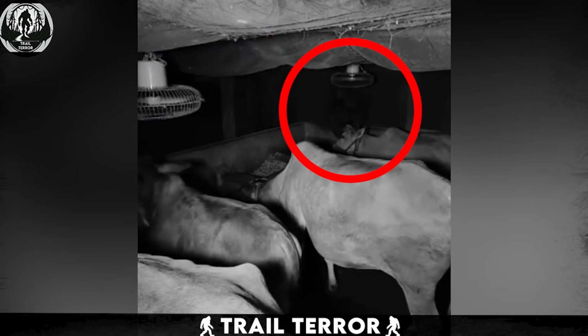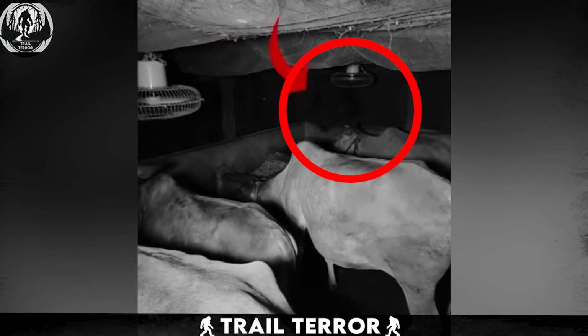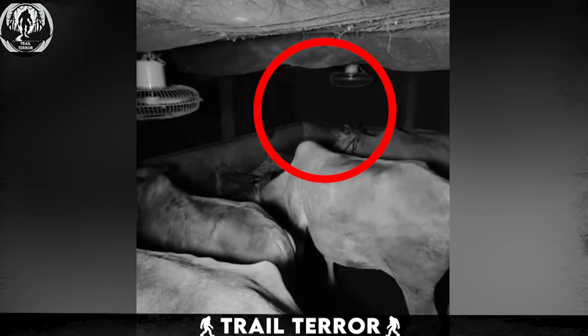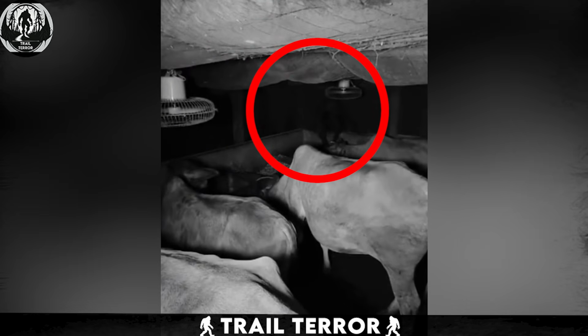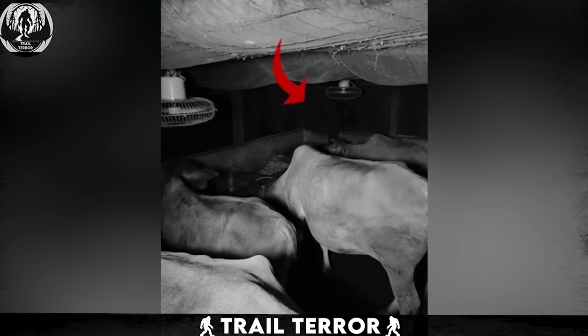Suddenly, it jumps among the cows, further alarming them. After lingering among the cows for a while, the creature jumps back onto the wall and eventually disappears. The nature of this creature remains unknown, leaving us with unanswered questions about its identity.